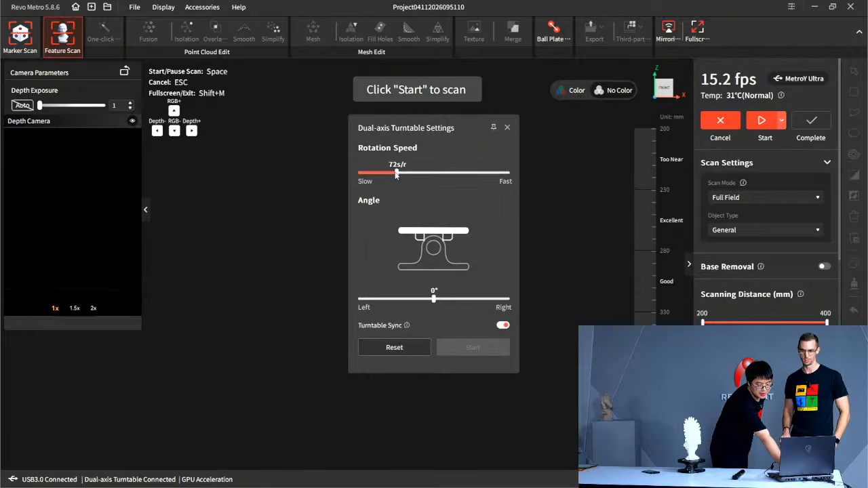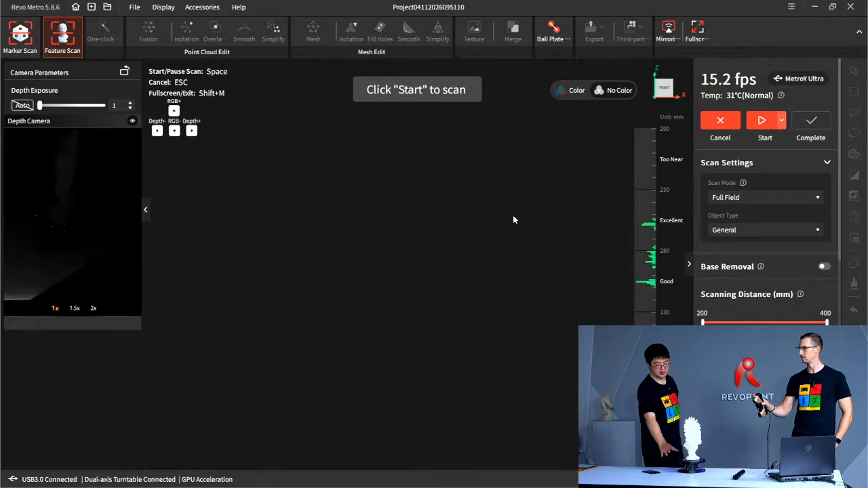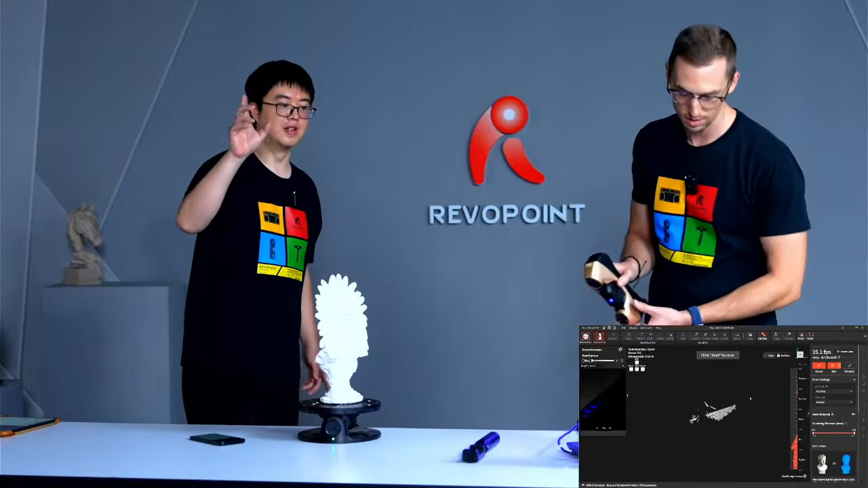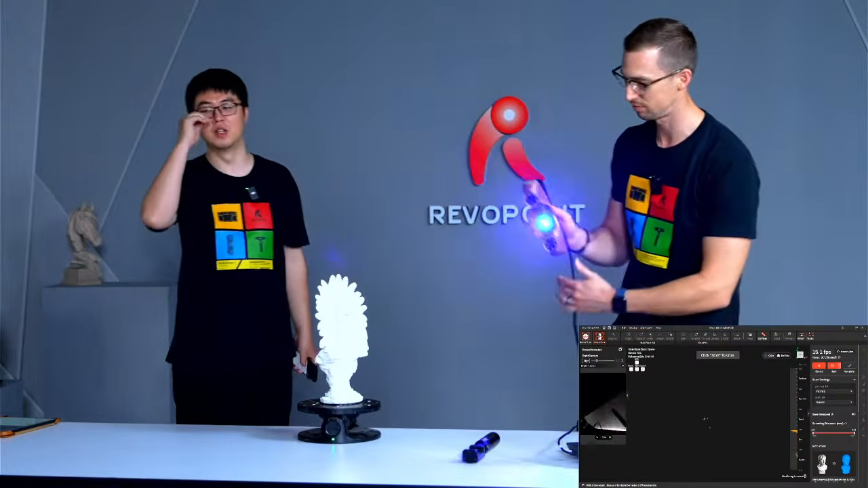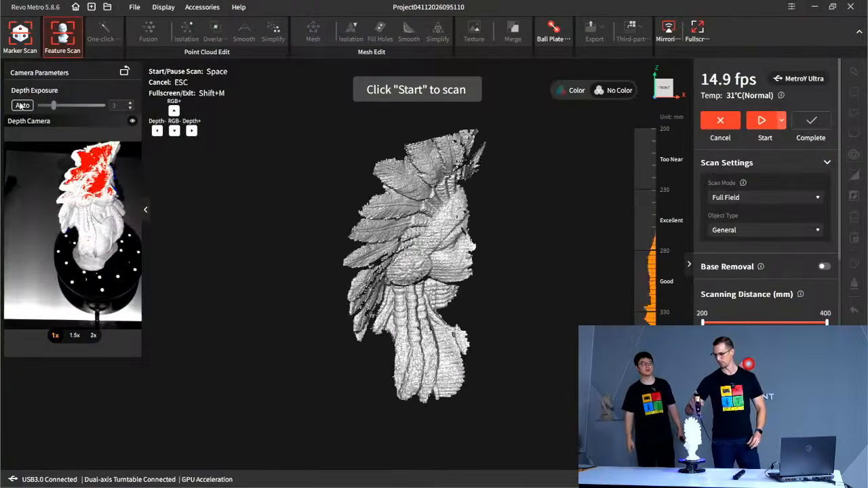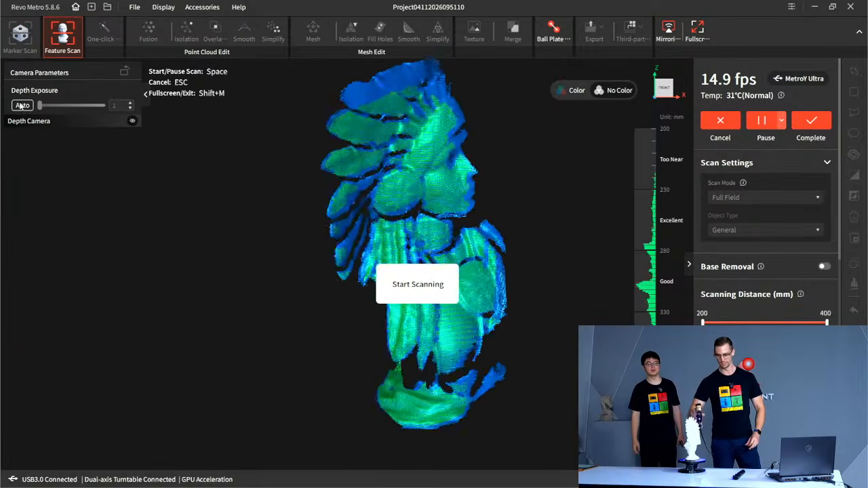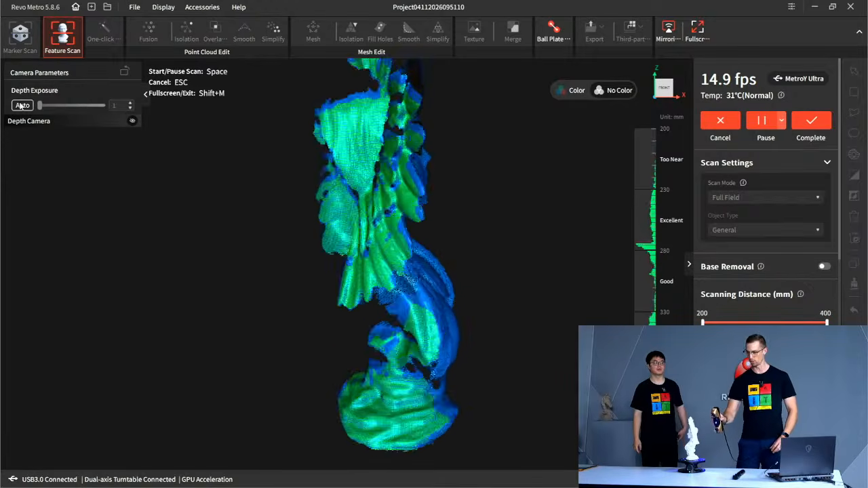Also, let's now change it to semi-low. Good. And here, turntable sync is a fun option. You can turn it on, so you don't have to manually control the turntable to turn, to pause, to stop. You can just hit start scanning, and the turntable will be synced with your scan. Check it out. Okay, so just hitting again the play button, and it should start just like that. So this is just general mode.